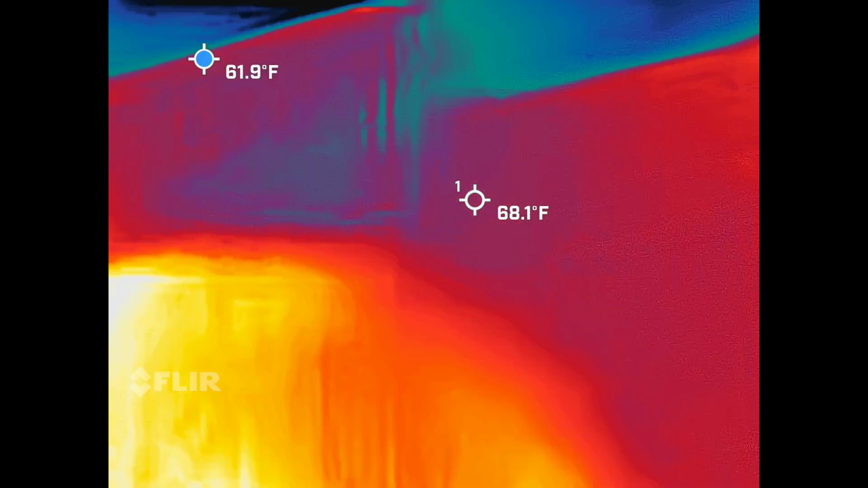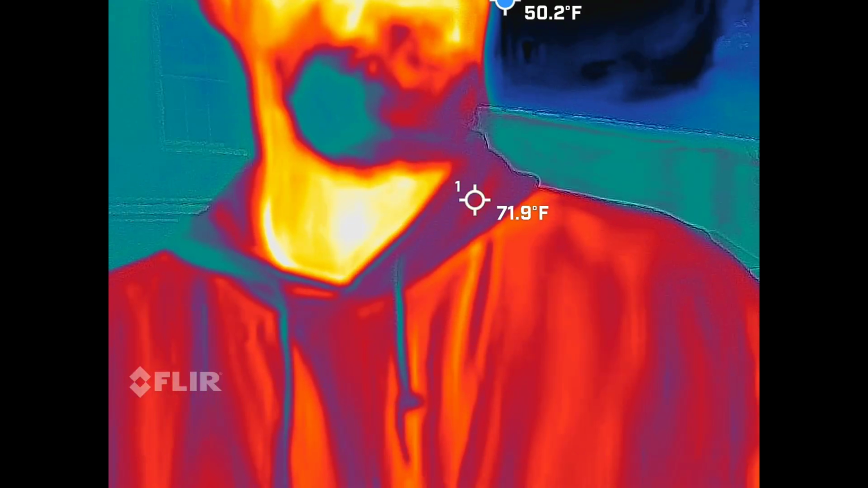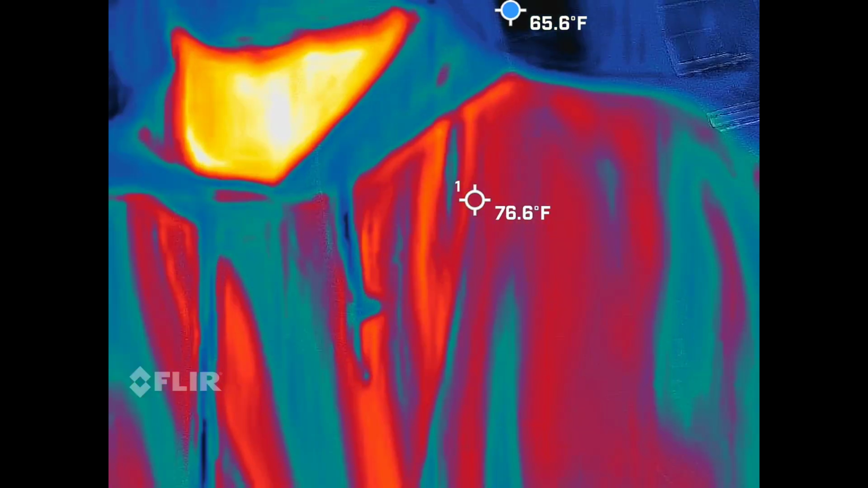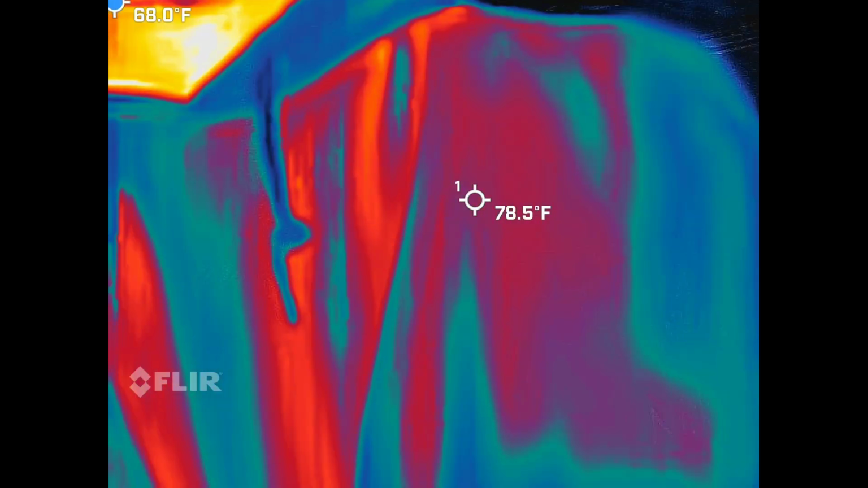Why would we want thermal imaging inside of a ghost hunt? Not heat. What are we looking for? Cold spots. Yeah, we're looking for cold spots. So, you guys are overthinking it, okay? Tone it down a little bit. Have some fun. I didn't know it was a pop quiz. No, I know. I'm going to throw tests at you all night long.